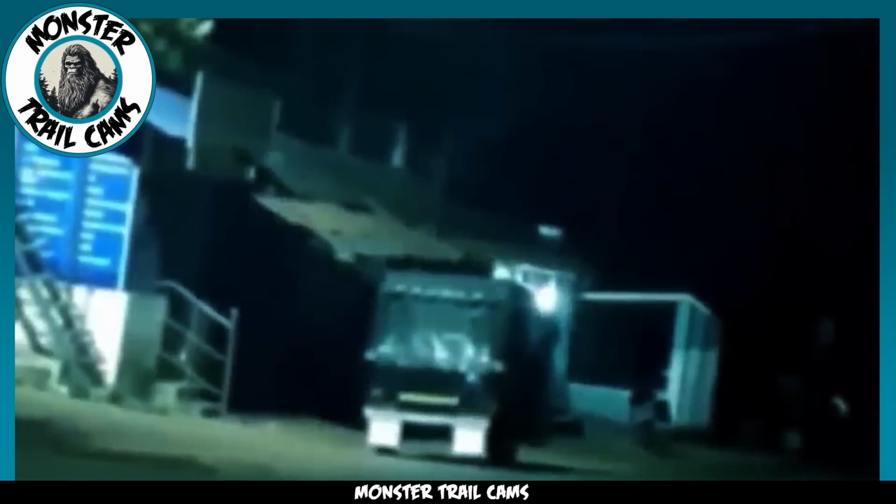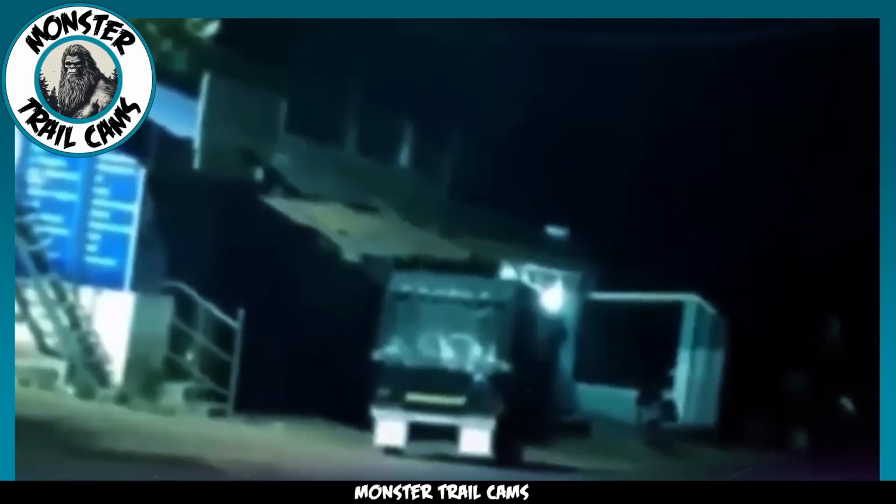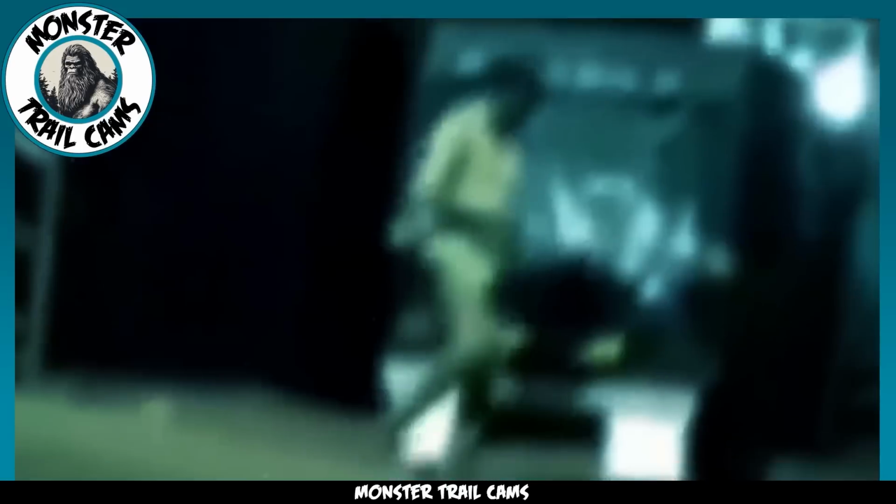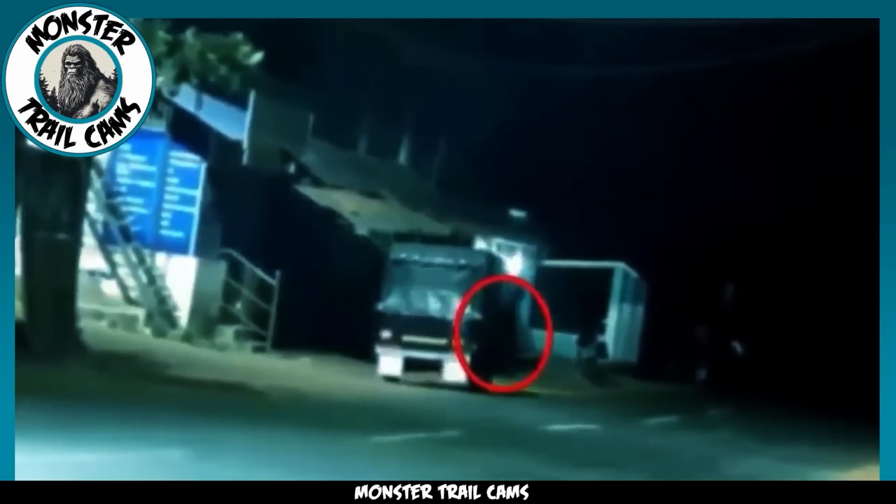During the night, a CCTV camera at the loading dock captured a rather unsettling event. We see a man driving a truck, skillfully backing up his rig to park it at the dock. He gets out of the truck and starts walking, but as he passes by, something strange occurs. A dark, shadowy figure appears to follow him, trailing behind until he crosses the street.